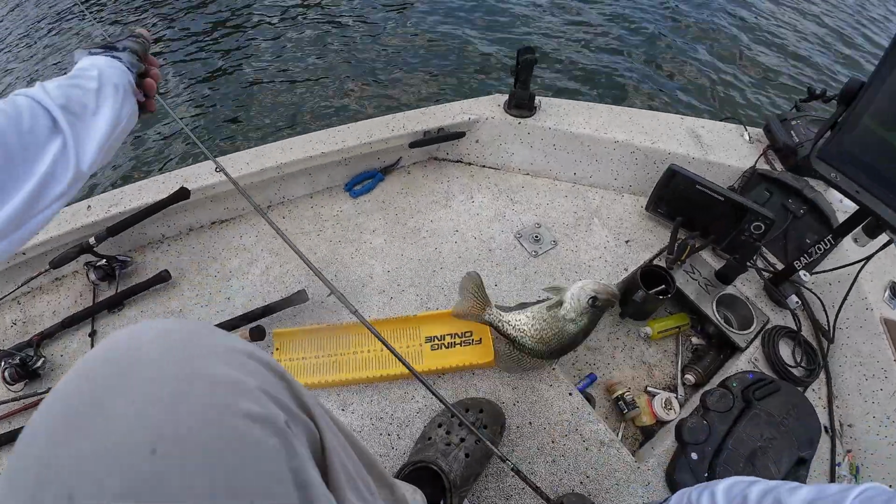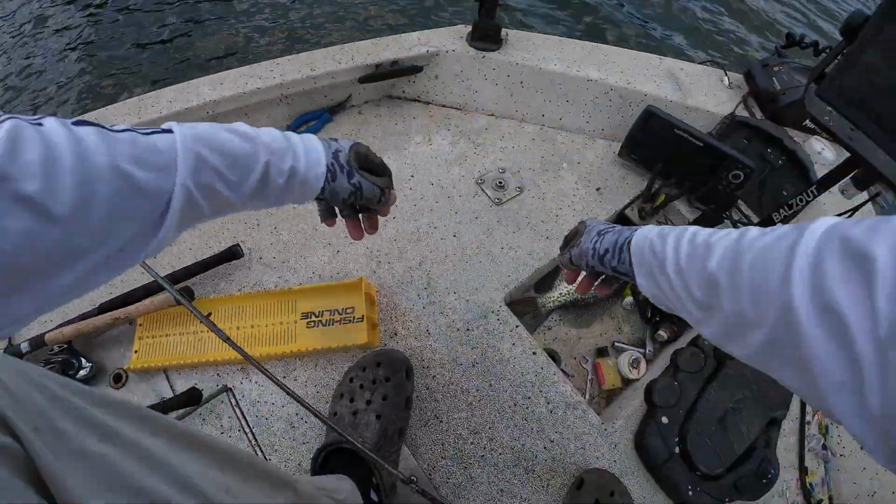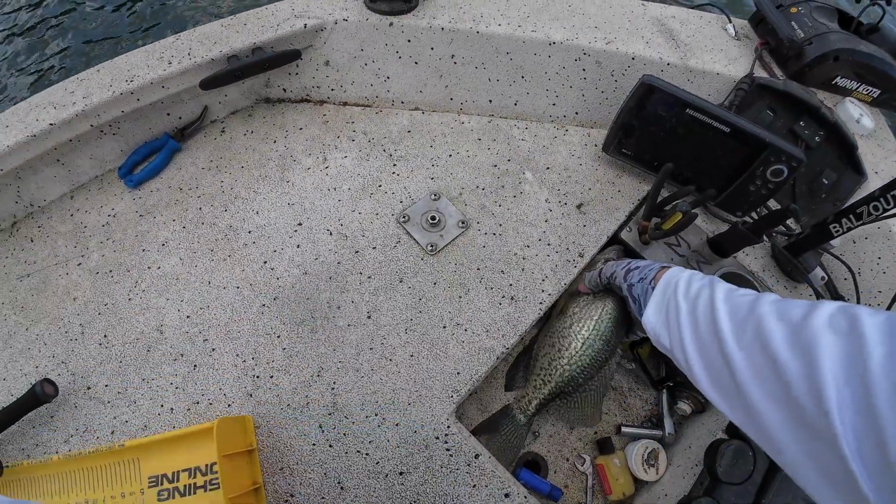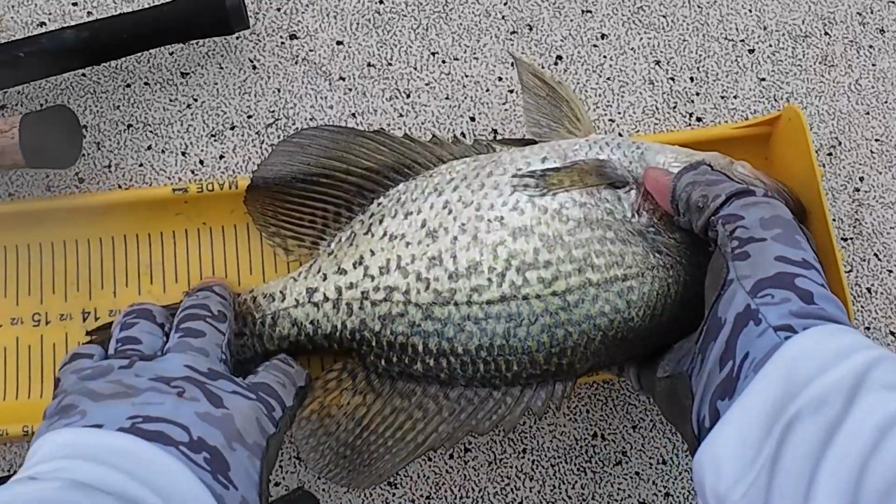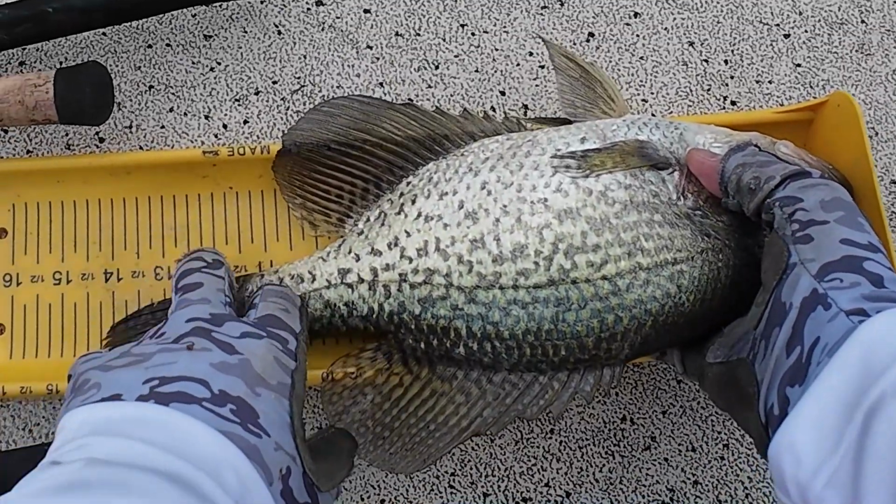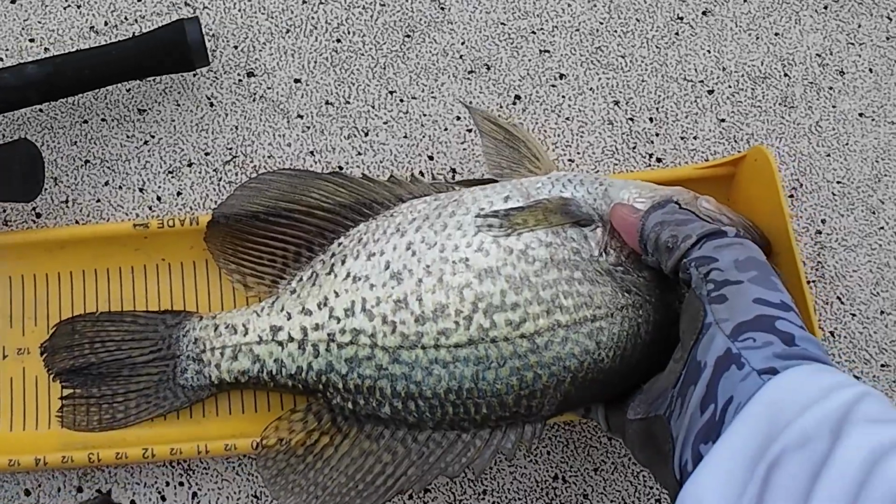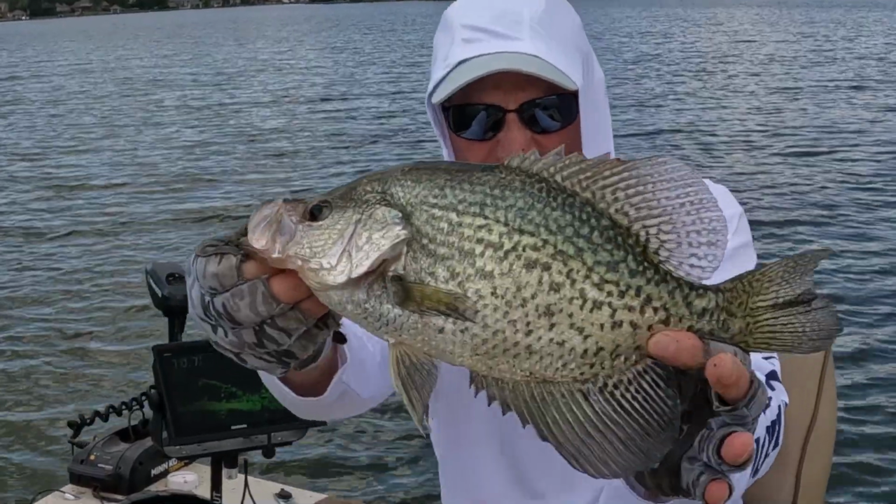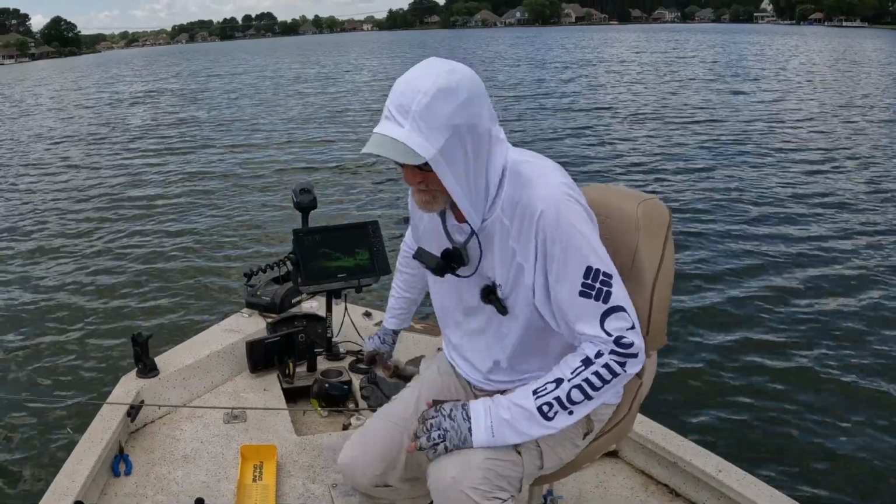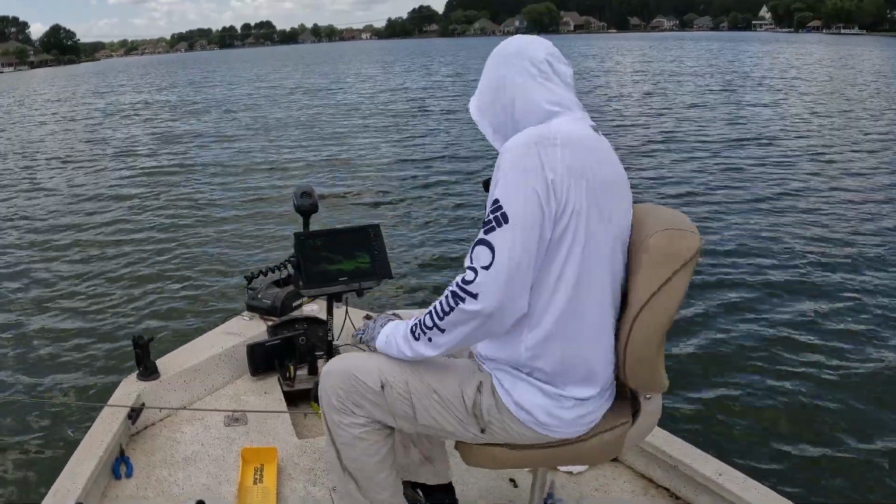Goodness gracious, let's do it. Easy. Man, this is a toad. Size 14. Just over 14 inches. Look at that one. Black crappie. Nice one. 14 and a quarter.